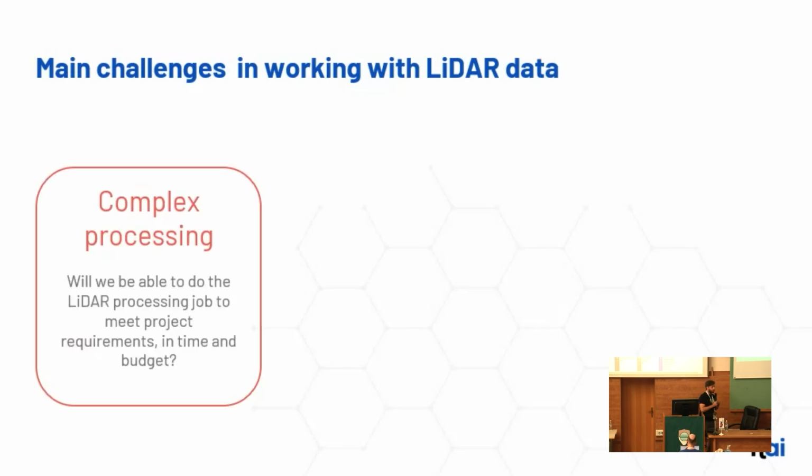So first challenge might be the complex processing. When you start a project, you have to ask yourself, will you be able to do the LiDAR processing job up to the project requirements in time and on budget? And these two things quite a lot of times do intertwine between each other.